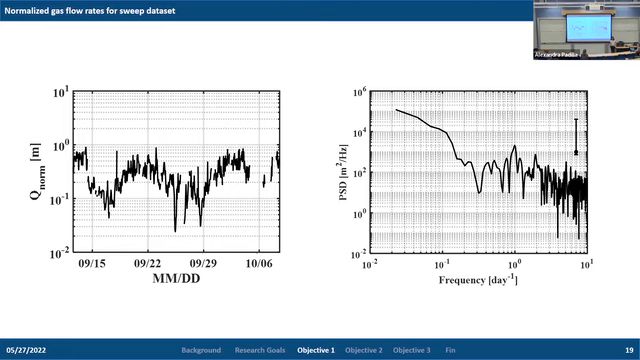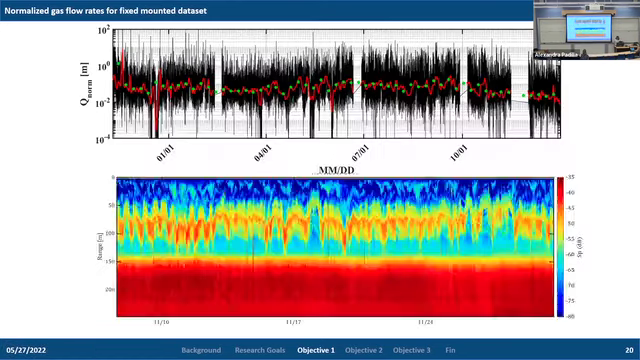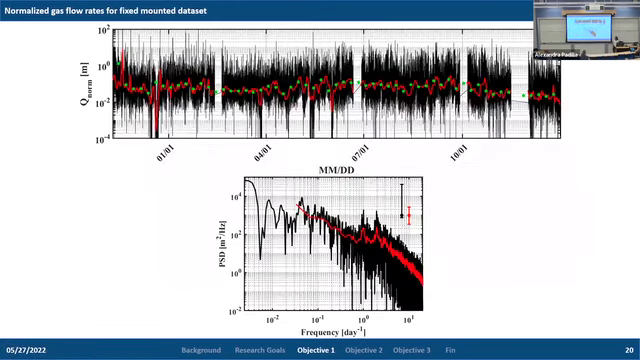Can I follow up on that if you don't mind? If you go to your year-long time series, in your power spectral density as well. Oh, it's because it's not connected.